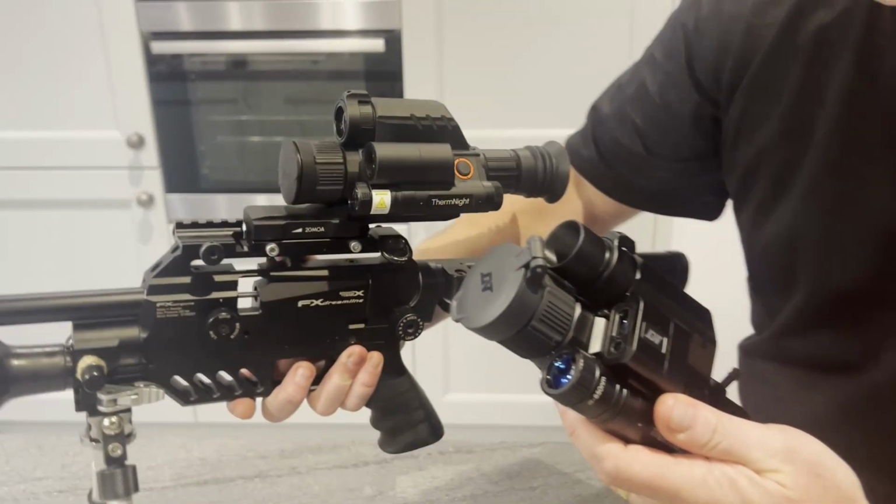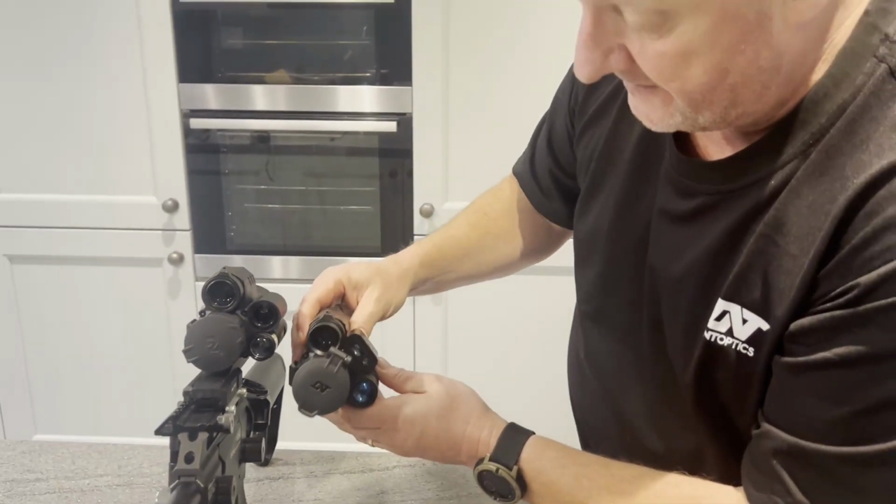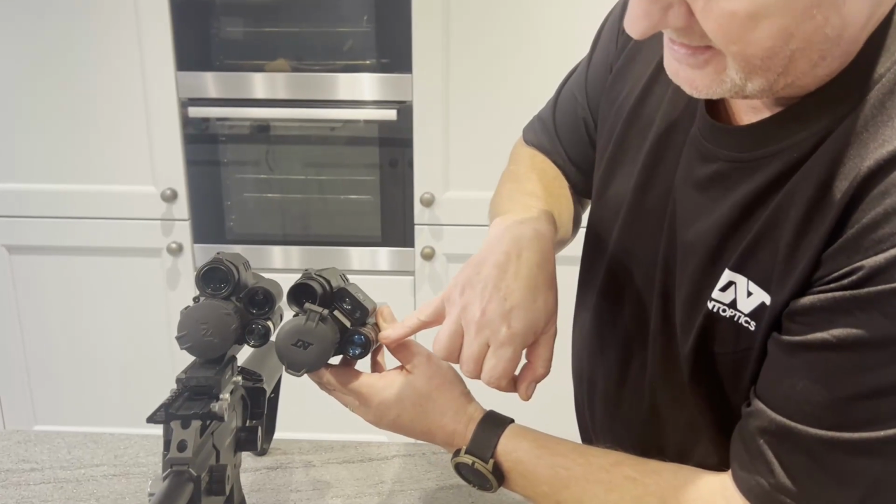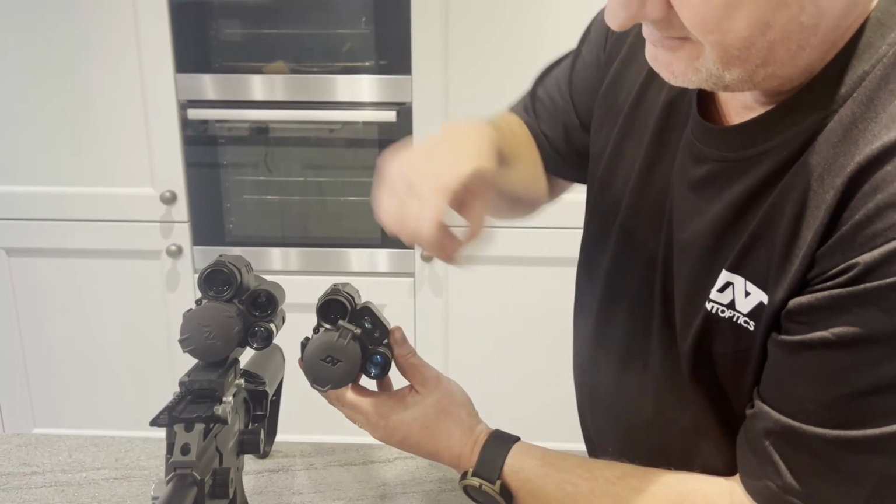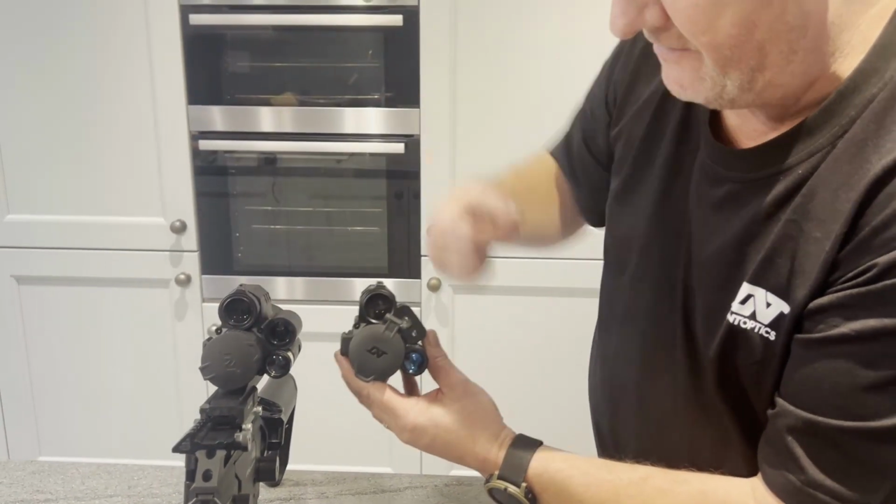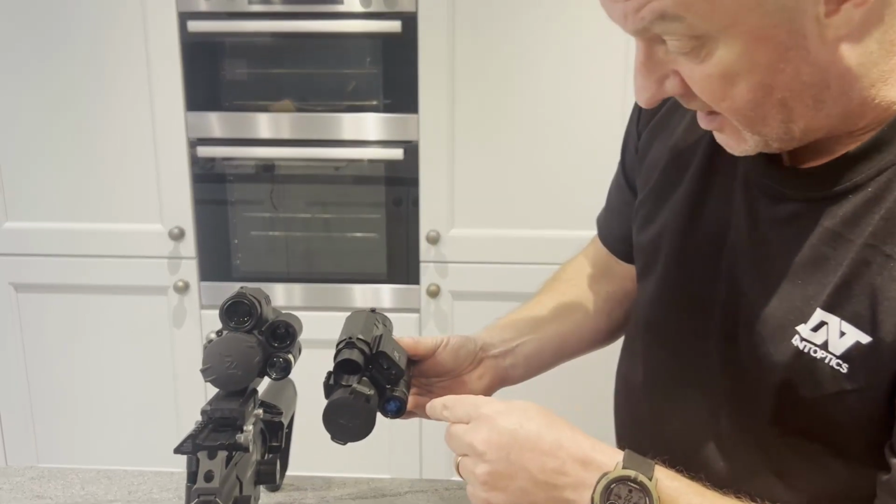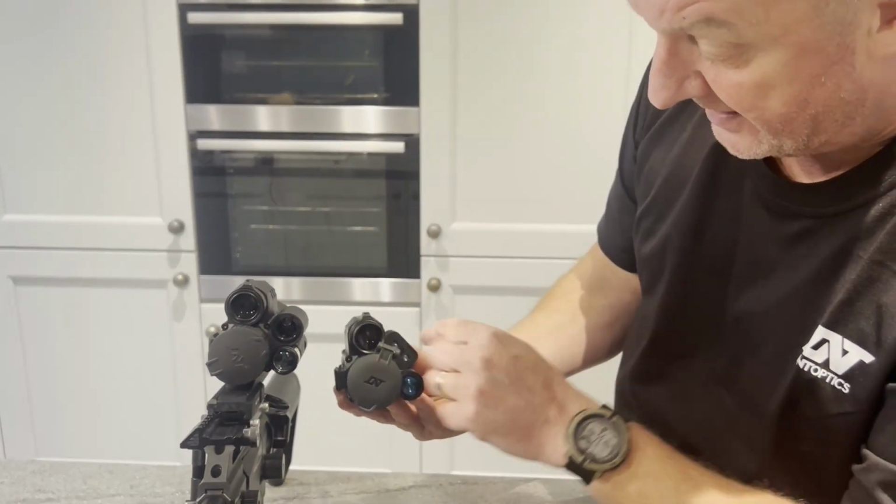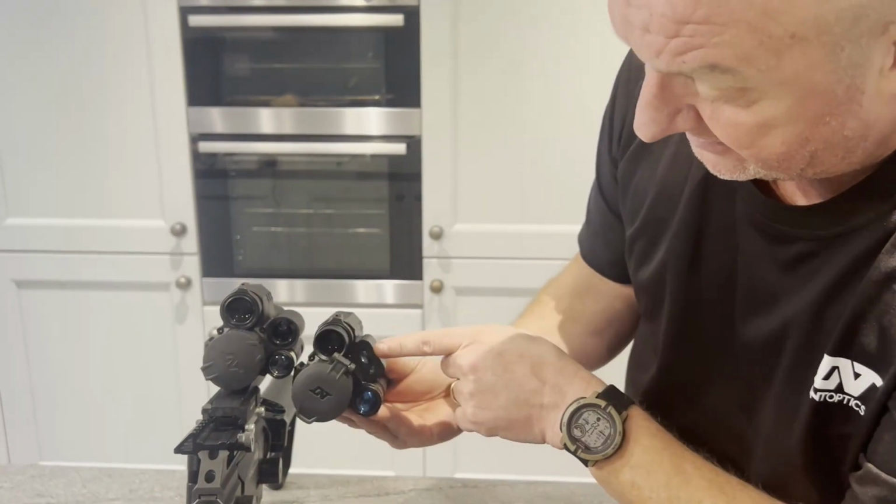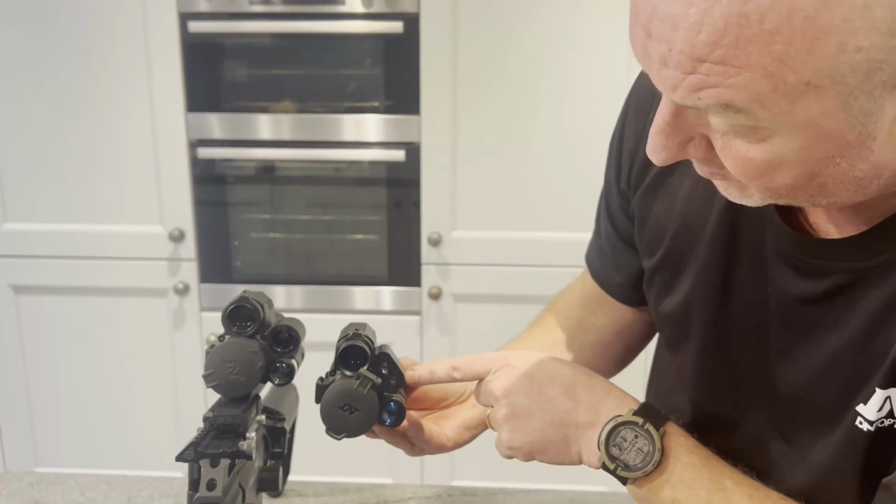Another difference here, if I turn the rifle this way around and you look straight on at this, you've got your 850 nm IR, which is exactly the same as what's on the 225 version, and you've got the rangefinder itself. That one's round, this one's a square version of it, a lot more compact.